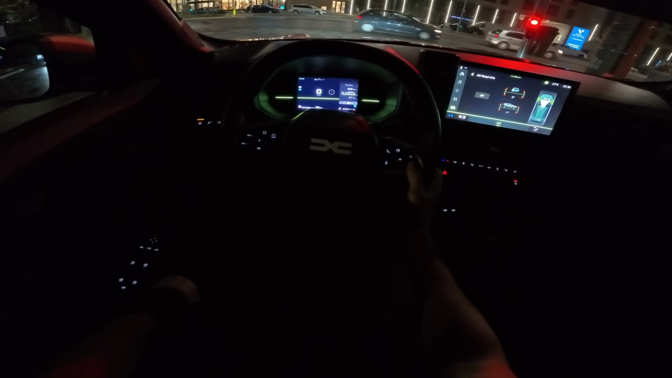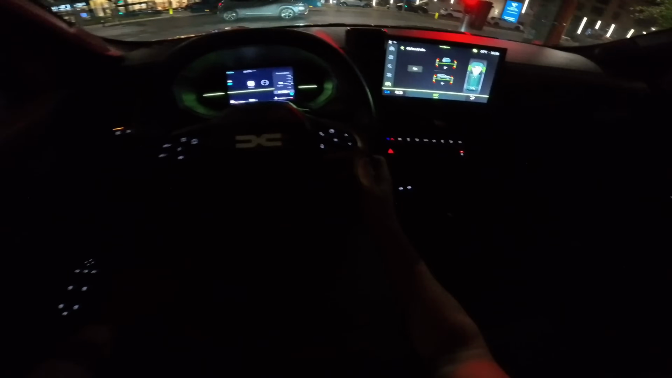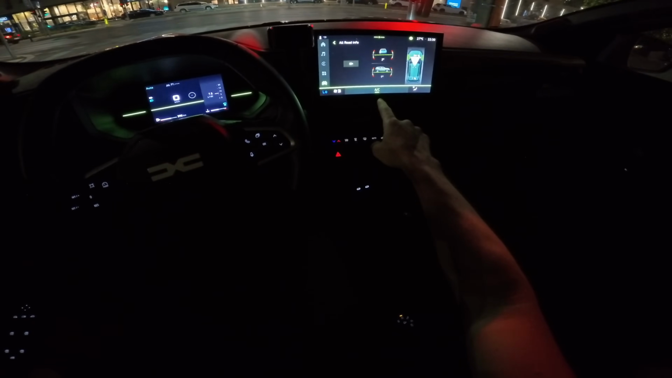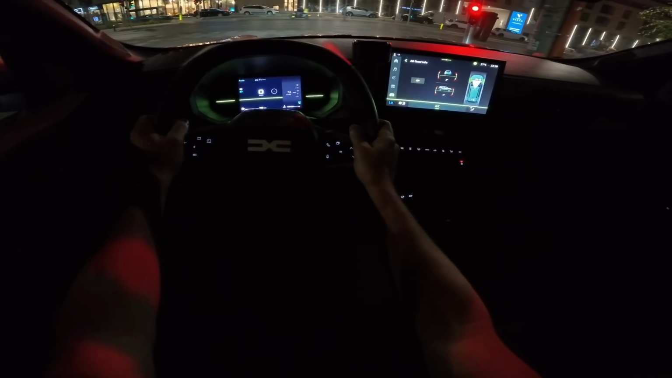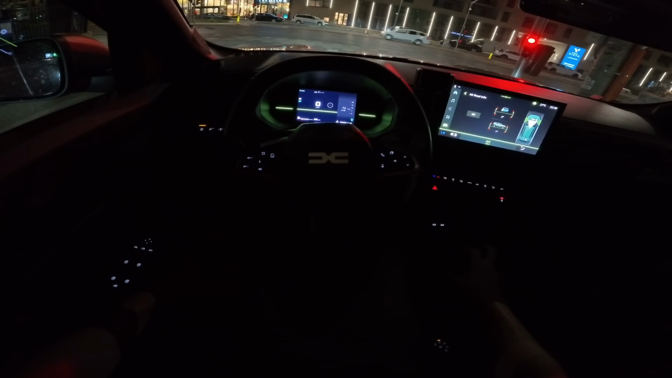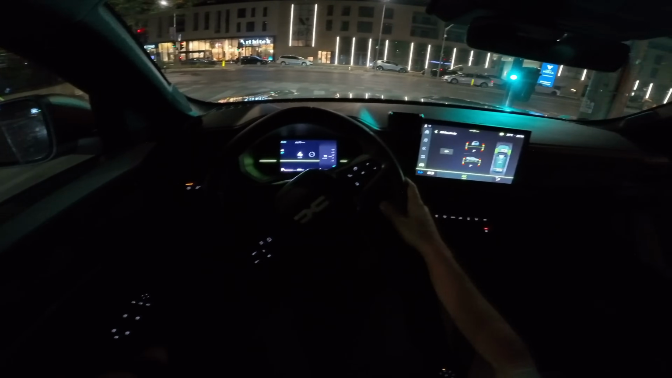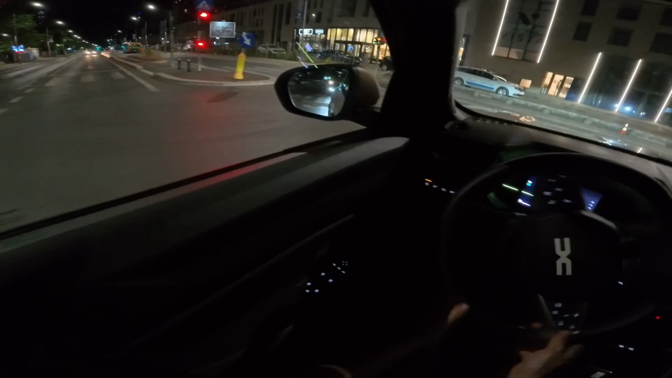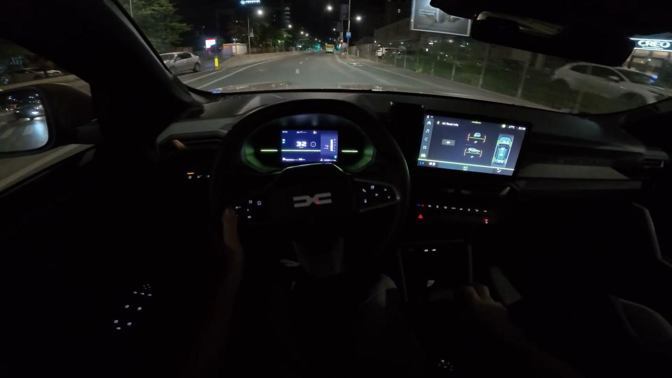How much consumption until now? We should have 7.4 liters. Yeah, it's not bad. And we have the climate system on low, maximum low, air conditioning on, plus level 3. It's perfect, man. The consumption is very good. If I stopped the climate system, for sure it would be around 6 liters and something. Anyway, I also want to test the full hybrid system to see what kind of consumption I can get in the town and on the highway.